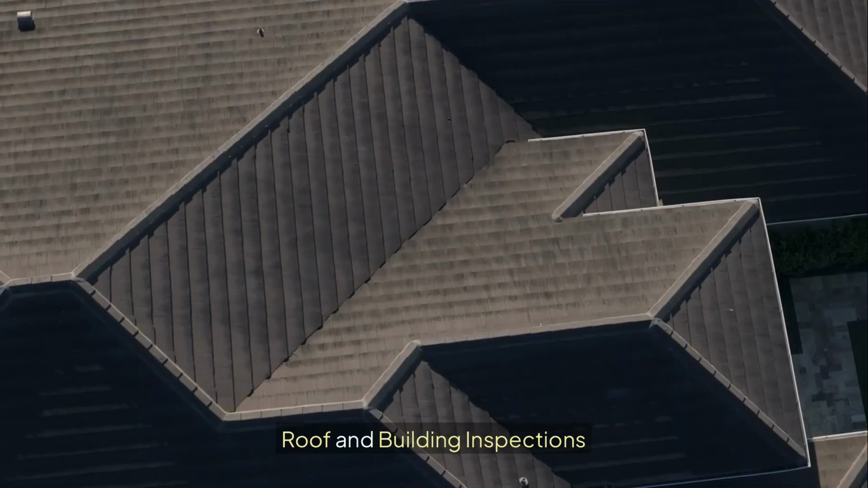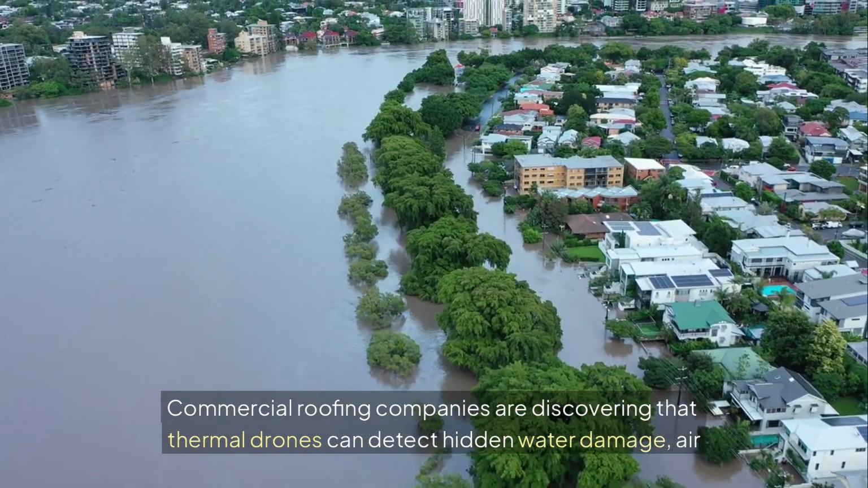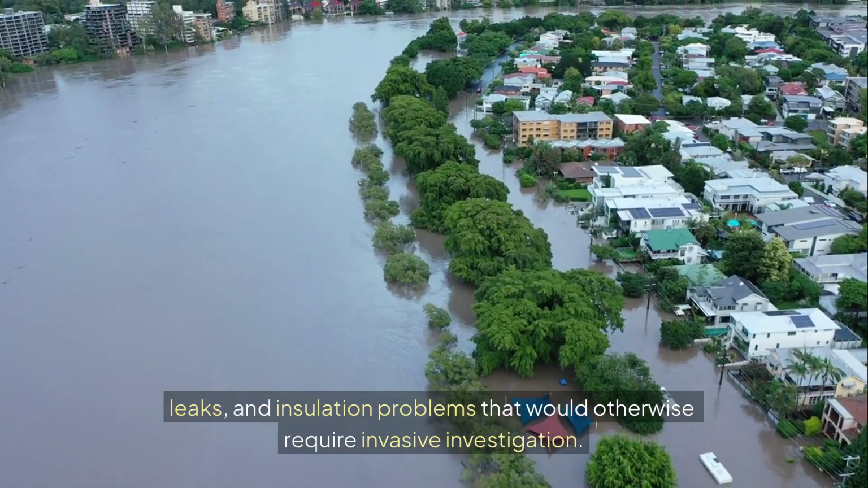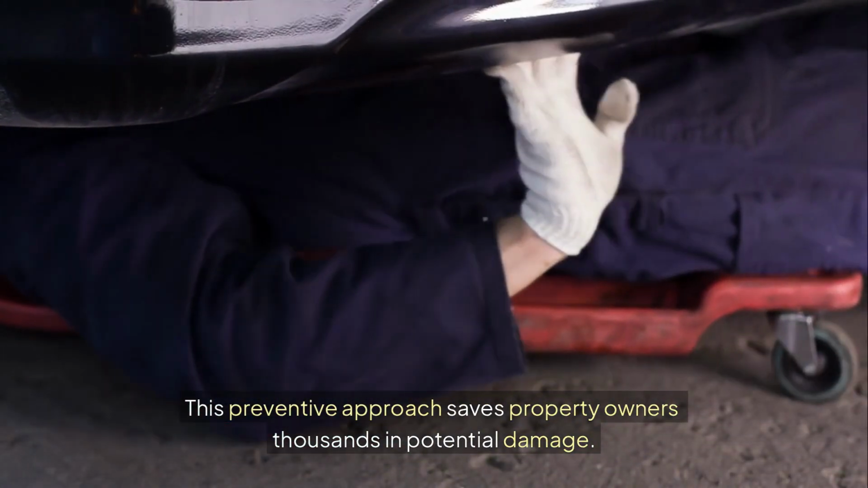Roof and building inspections. Commercial roofing companies are discovering that thermal drones can detect hidden water damage, air leaks, and insulation problems that would otherwise require invasive investigation. This preventive approach saves property owners thousands in potential damage.